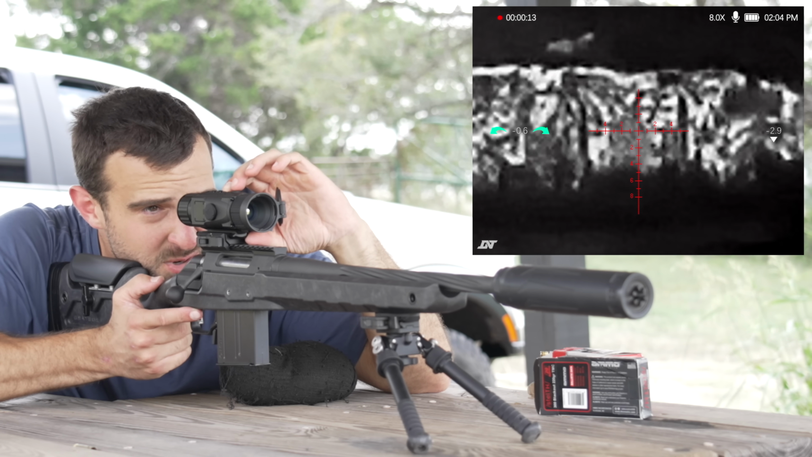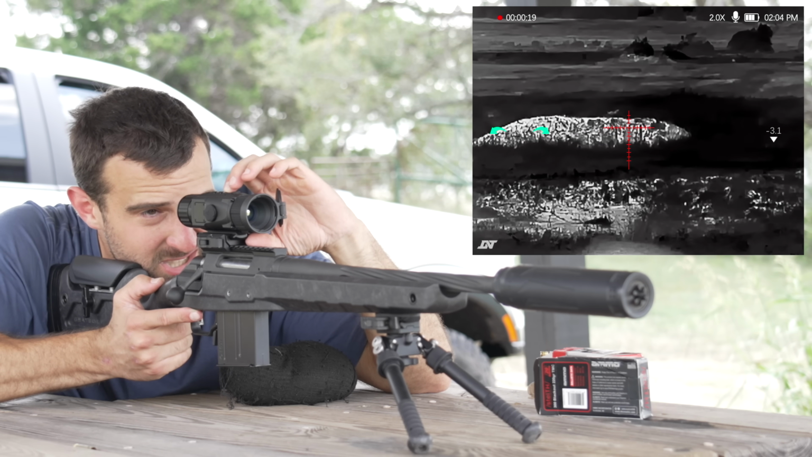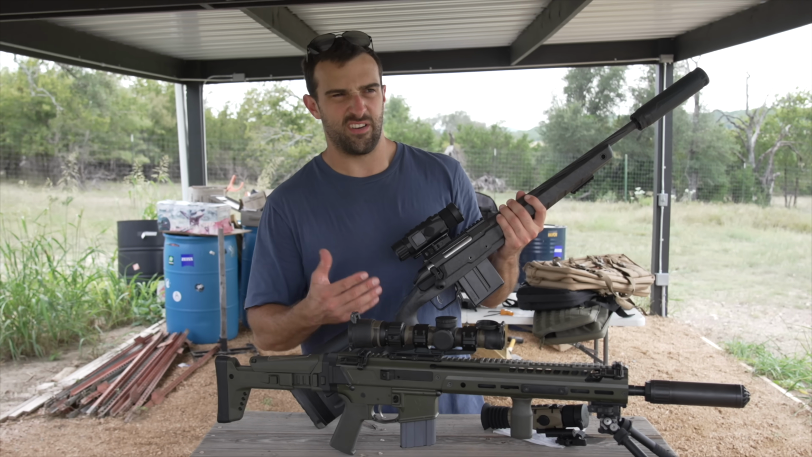All the way to 8 times zoom. At least I know that's the frame of the target and then the target itself. And then back down to 2. I know the shooting demonstration was pretty short there, but enough to kind of show the point.